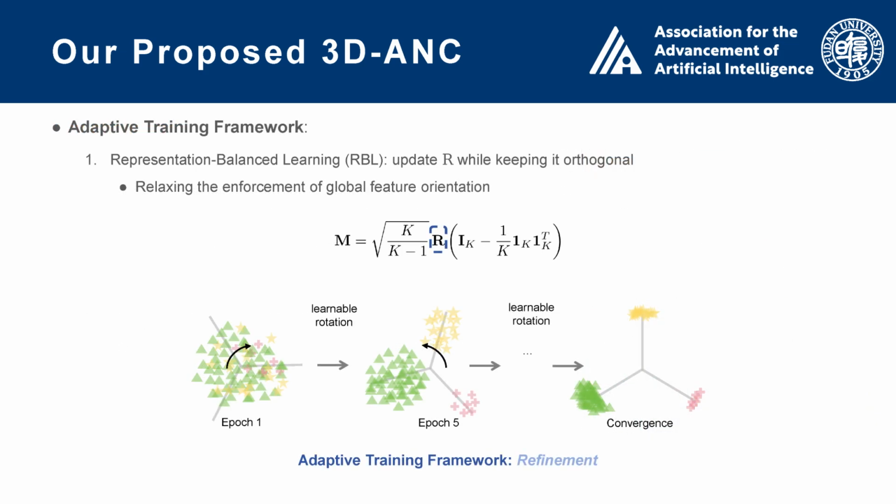The first component is representation-balanced learning, or RBL. Instead of enforcing the ETF structure rigidly from the start, we introduce a learnable orthogonal rotation, allowing the model to gradually adapt the global feature orientation. This approach helps the model handle class imbalance more naturally and stabilizes training, leading to better clean accuracy.